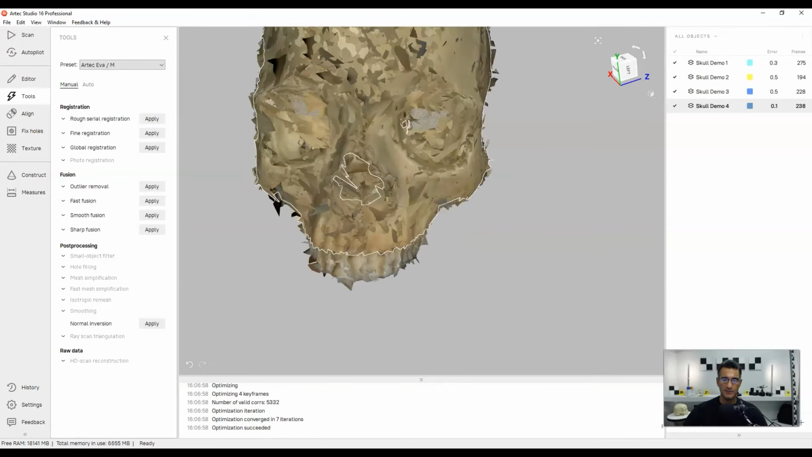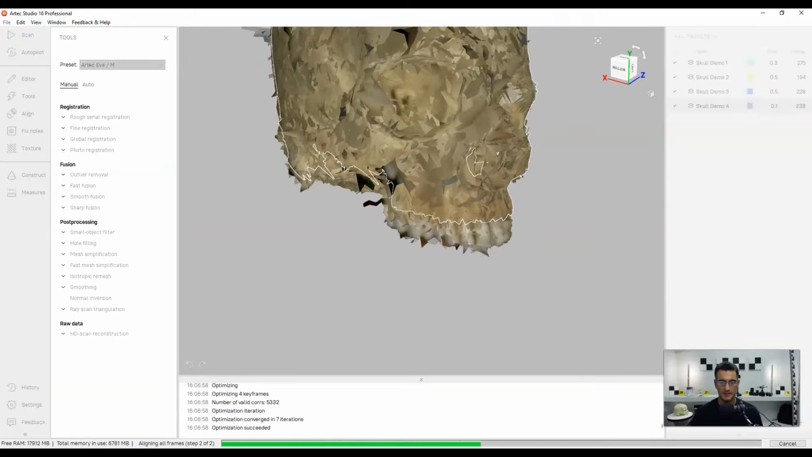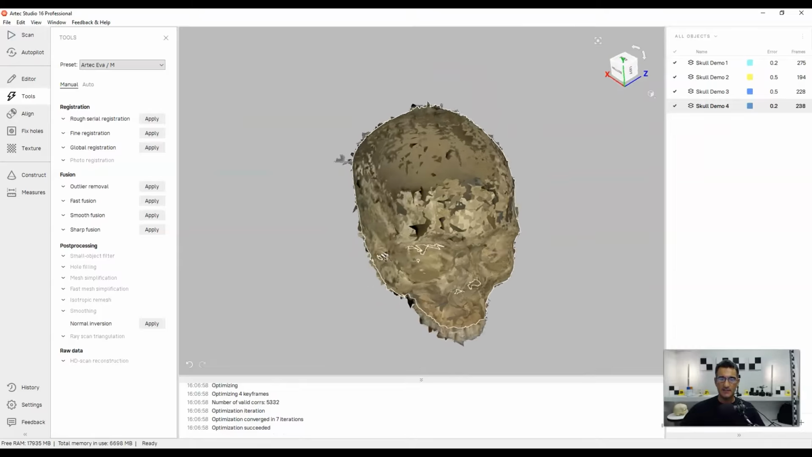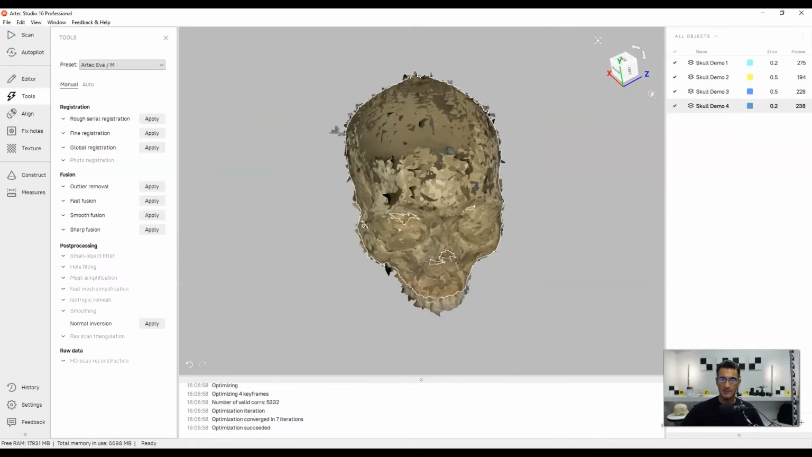Let's go to tools. Now let's do the global registration just to make sure everything is looking good. And this should be relatively quick. Okay, you see that sometimes there's just this little fine adjustment that it does just to tighten everything up. Okay, so what I'm going to do now is, yeah, see, it looks like I got a little bit more there and a little bit more there, which is great.